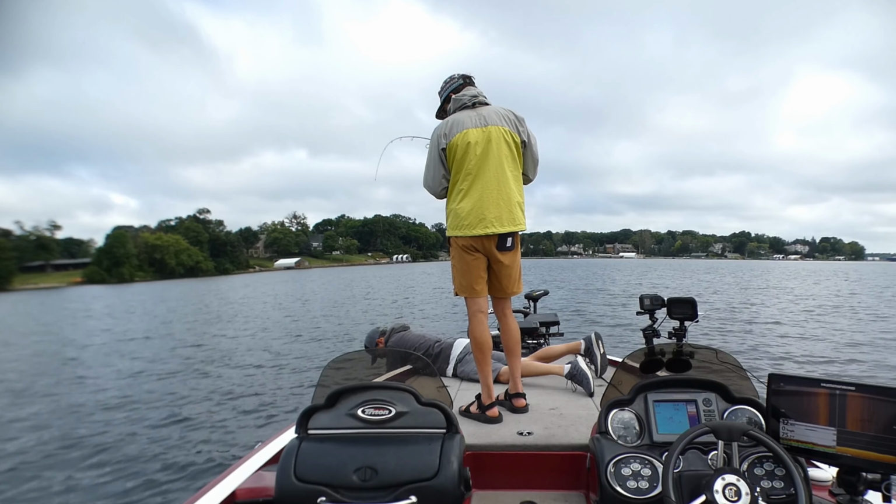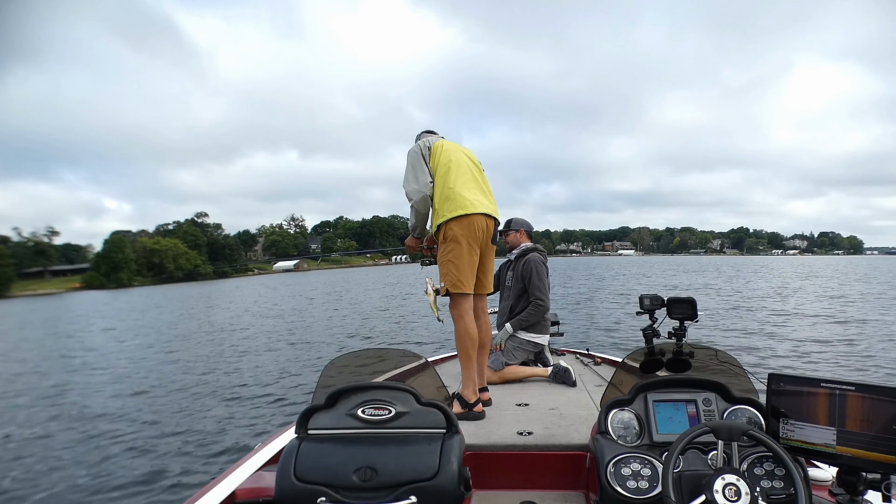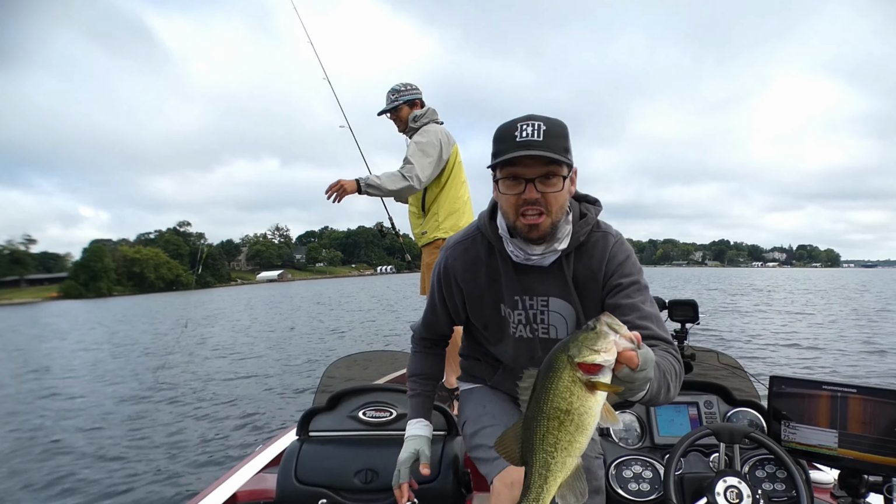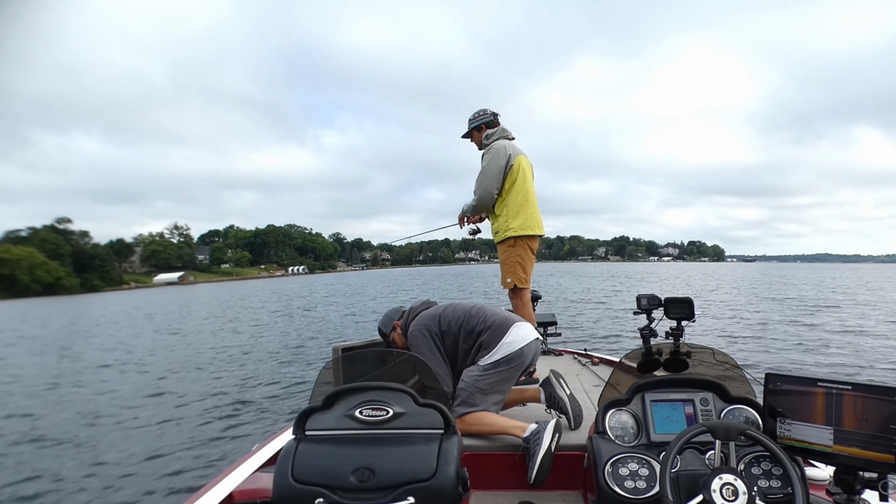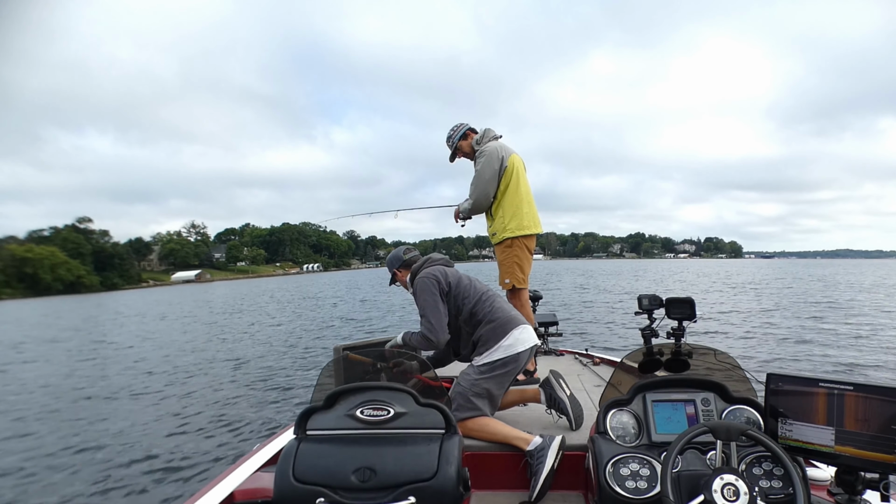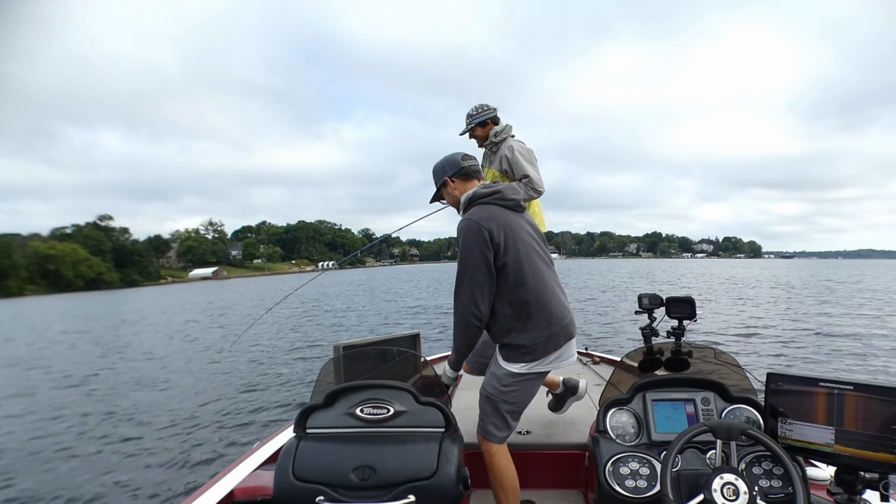You had like a 2-pounder? 3-pounder on there. Oh, nice. Still wrenching on him. How many can Lance catch? Lance isn't even paying attention to the wrenching on him.